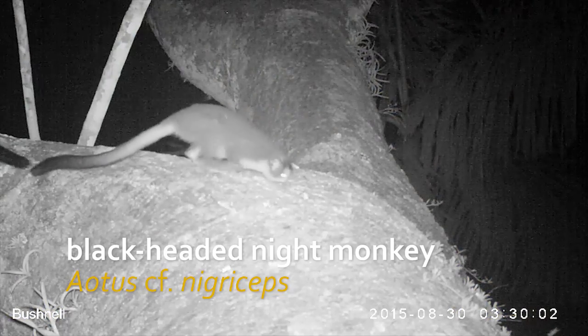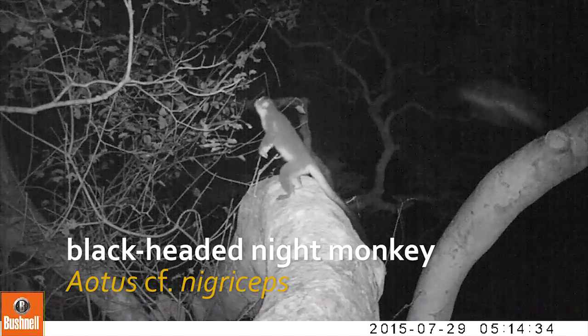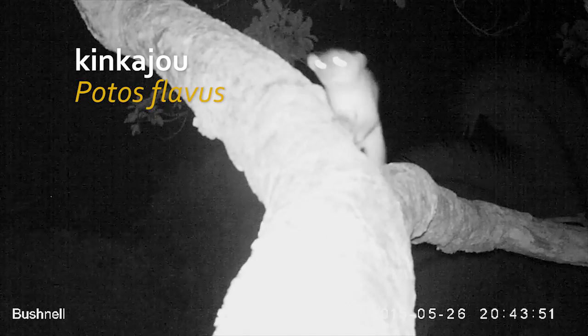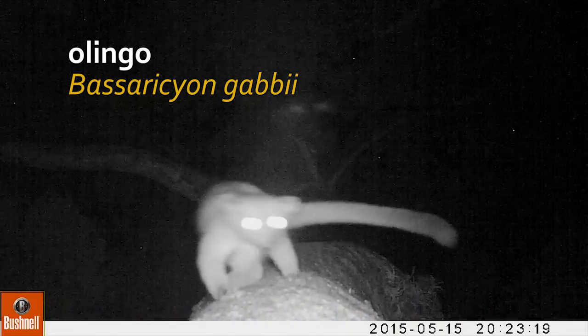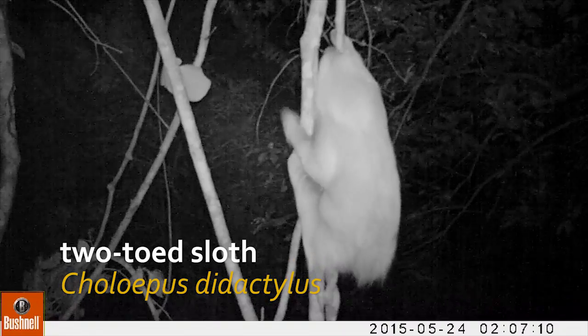Those spider monkeys left a scent on the trees they were sleeping in, and the night monkeys were interested in that. These are black-headed night monkeys. This is a species that no one's really been able to get population data for before. And that's true of most of the nocturnal species. But we're finding these night monkeys are quite common everywhere, and they cross paths with other nocturnal species like the kinkajous and the similar olingos with their longer, bushier tails. We're getting the first population data for all these nocturnal animals with our infrared cameras.